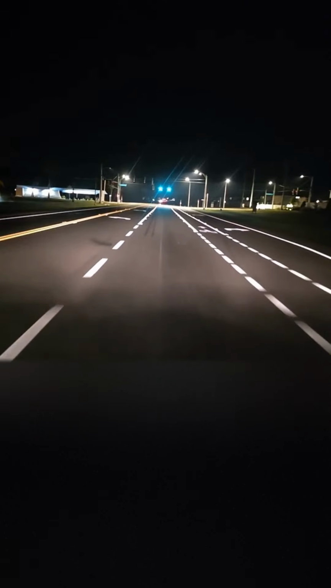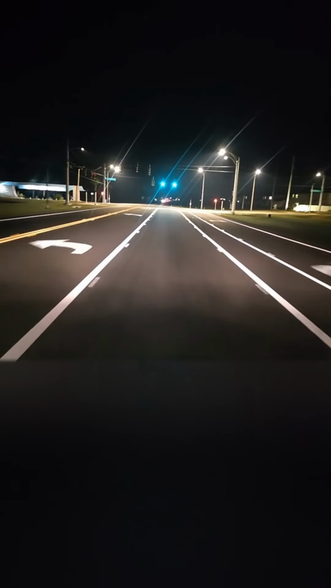I don't know if you guys can see all that fog. It's pretty cool. Some of these areas get real foggy.